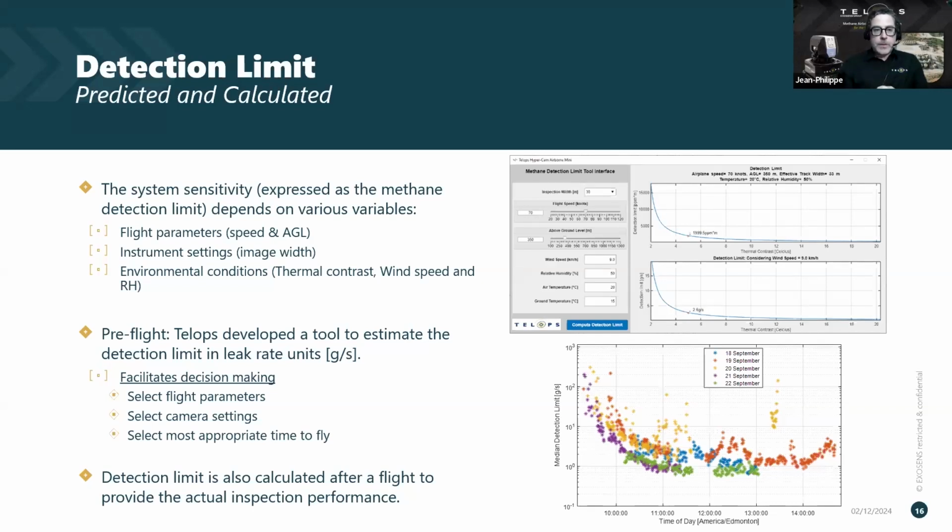Because these are kind of hard to wrap your head around, to simplify things we made a detection limit tool that allows you, once you know all your parameters, to input those, and the output will be your estimated detection limit as a function of thermal contrast.